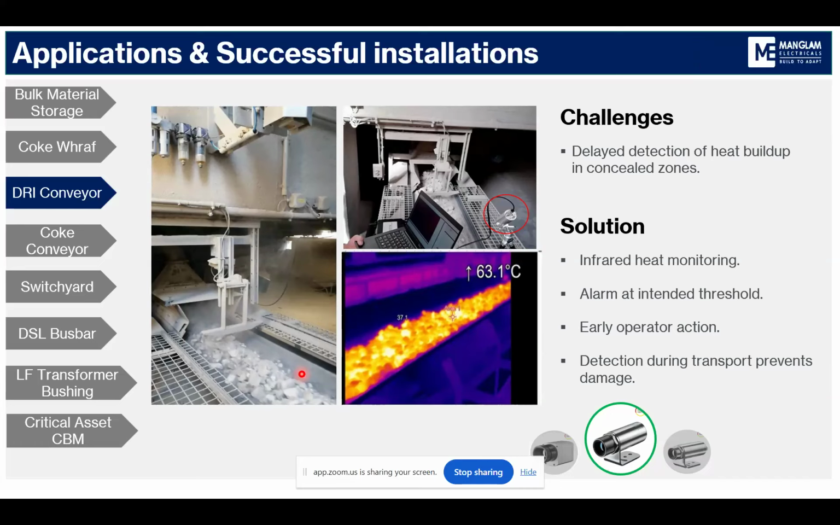It is not like that cable running along the entire length of the conveyor. The conveyor could be 1 kilometer long. The idea is to check at the right places, like if it is going inside the bunker, you need to check what temperature the product is going inside the bunker at, or what temperature the product is being processed from. So we are only measuring in those critical areas.